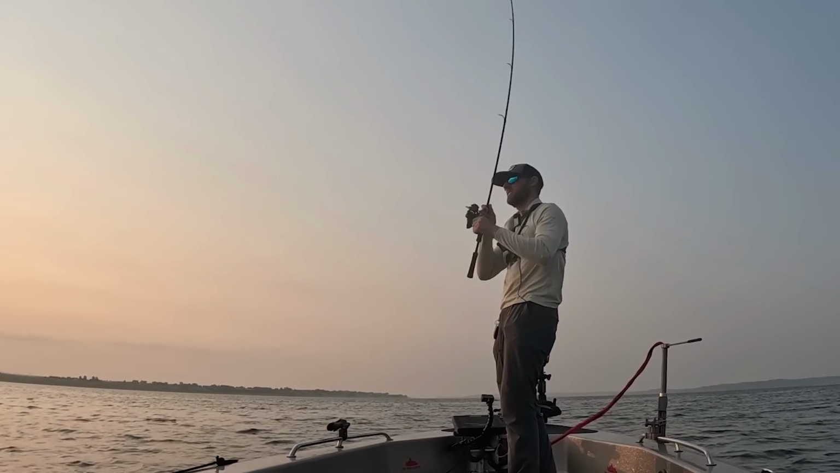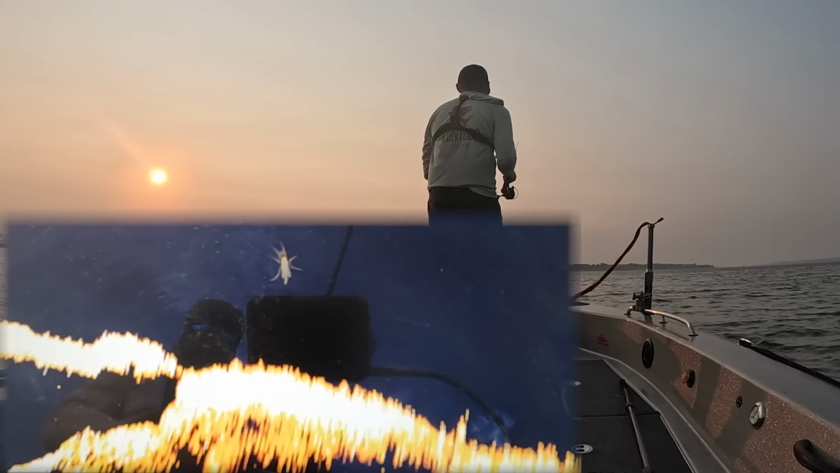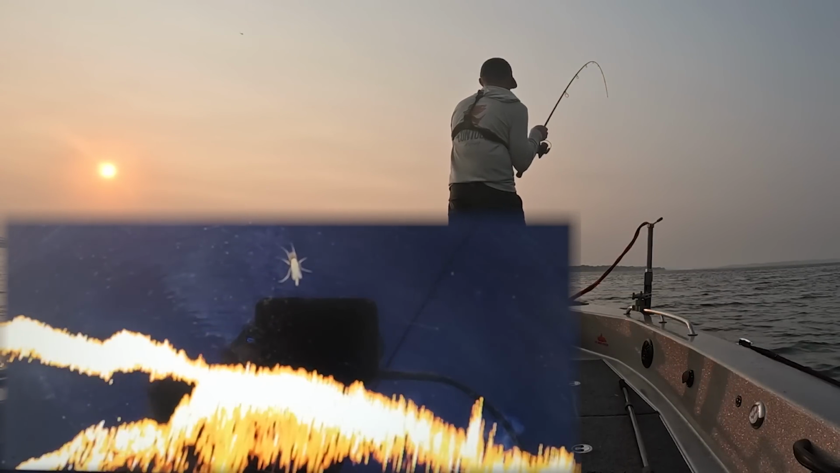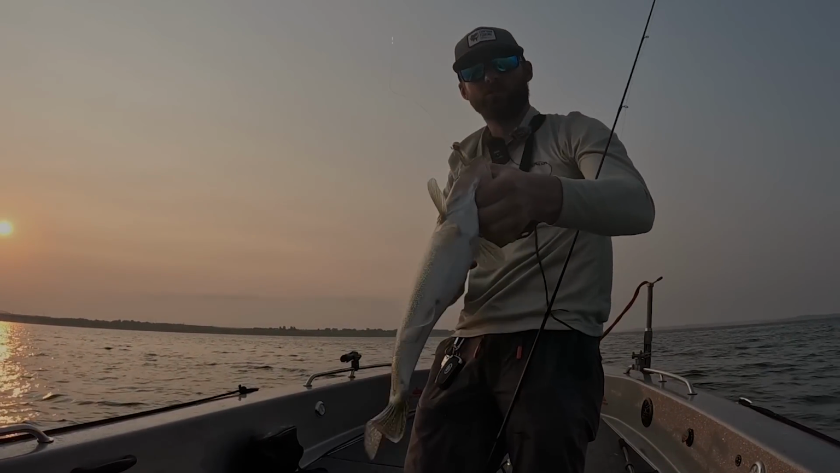Wow, dude. Is this place just loaded with fish? Right there. Better? This is going better than expected for being out here for about 2 minutes so far. We just stopped on the first.